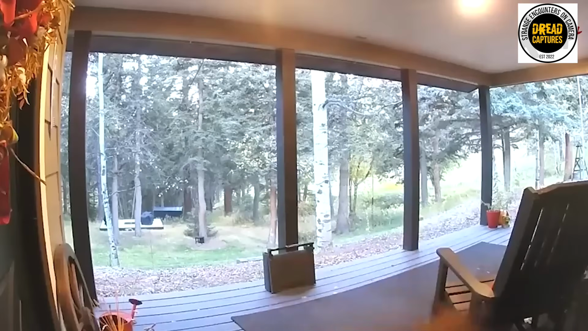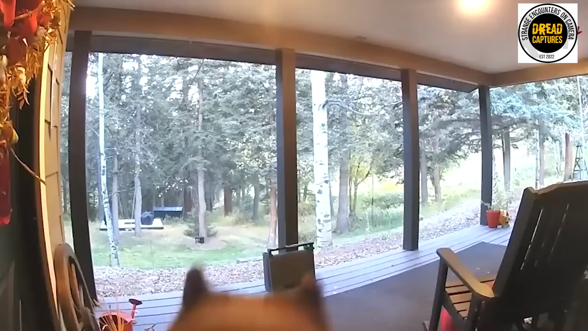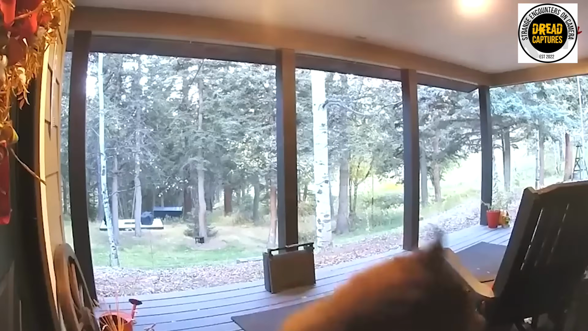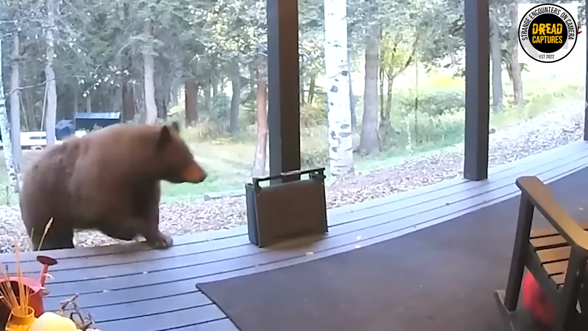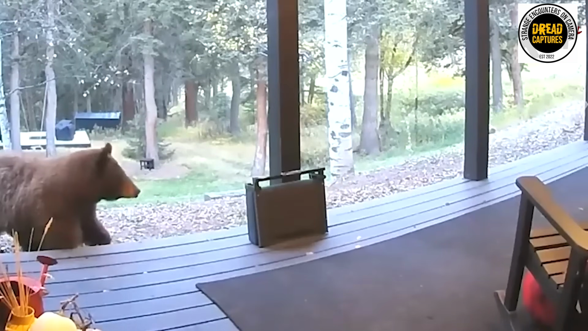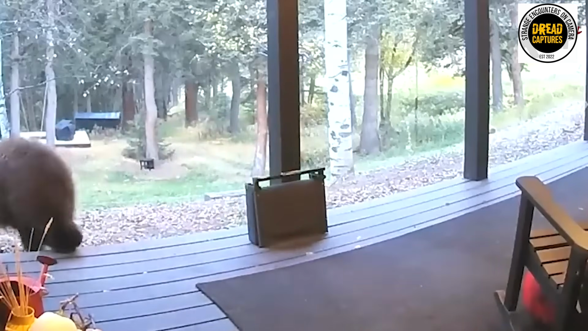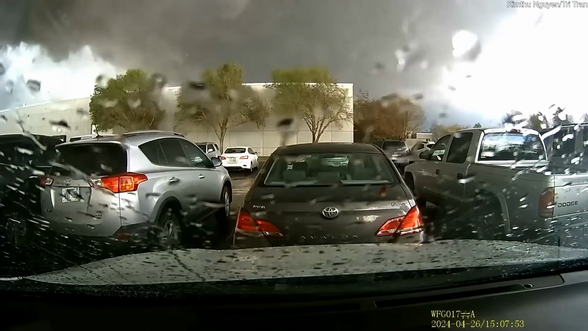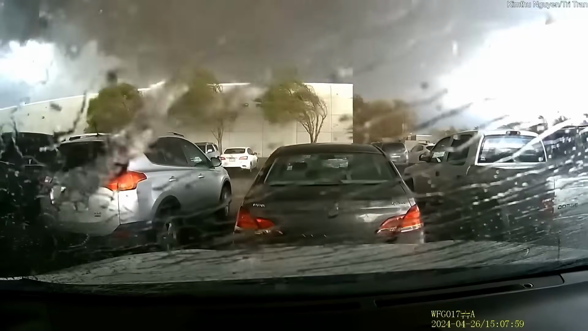A couple of grizzly bears, or maybe prospective buyers. In 30 seconds, this scene is going to look drastically different.